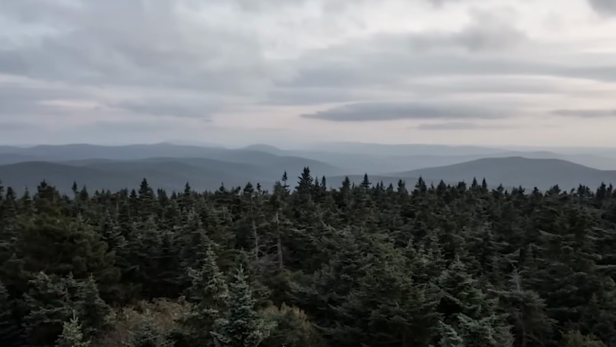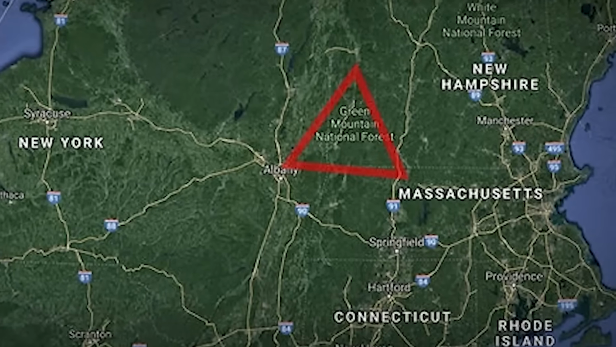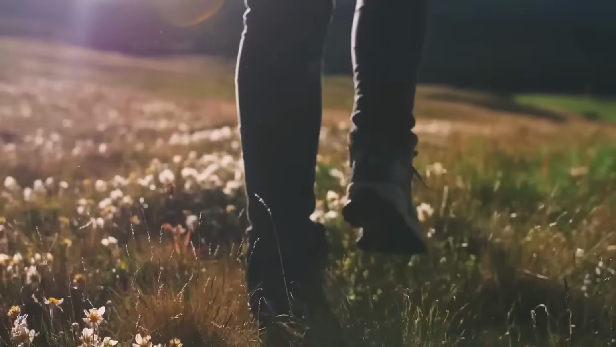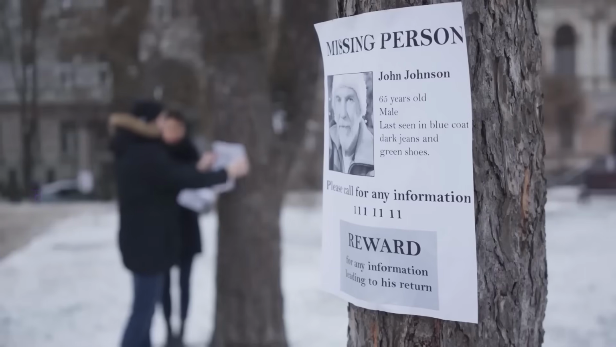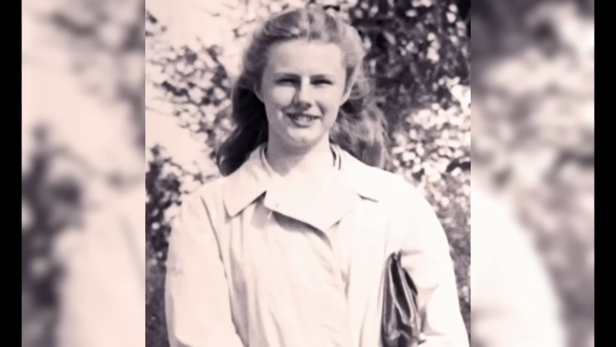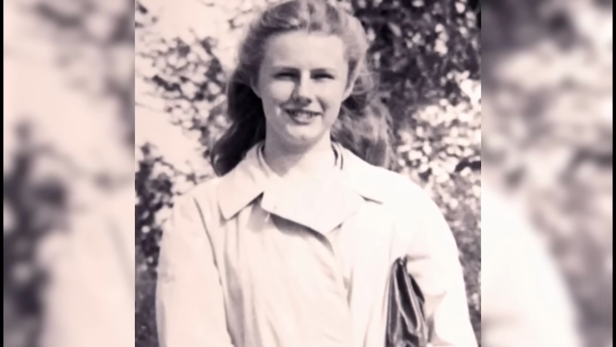In the remote forests of Vermont, there's a stretch of land known as the Bennington Triangle, and a lot of weird stuff is said to go on here. People report seeing weird things. Some enter the area and are just never seen again. It's quite the mysterious patch of land, and the whole thing started really in the 1940s when several people vanished without a trace in the area, including a young woman named Paula Weldon, who was last seen hiking on a popular trail. No sign of her was ever found.